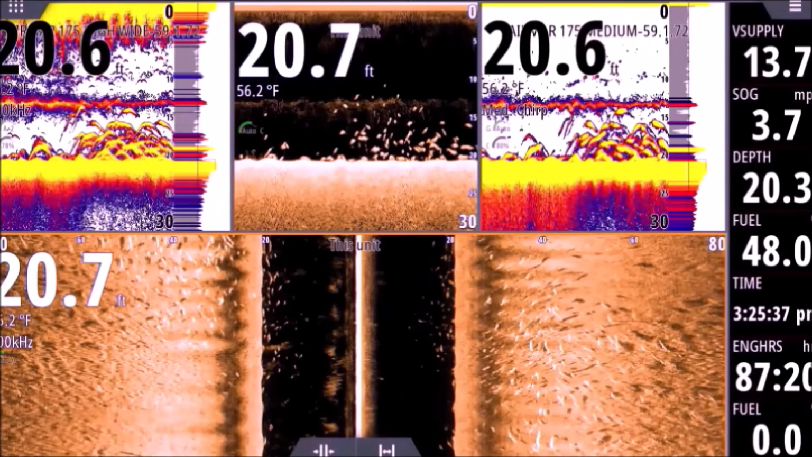All right, so we see we have 4 panels here. Top left corner, we have a transducer set to 200 kilohertz. It is an Airmar B175 high wide. The next panel to the right, going clockwise, is our down scan. That is an active imaging 3-in-1 transducer. The next to the right, going clockwise, is a B175 medium chirp transducer.